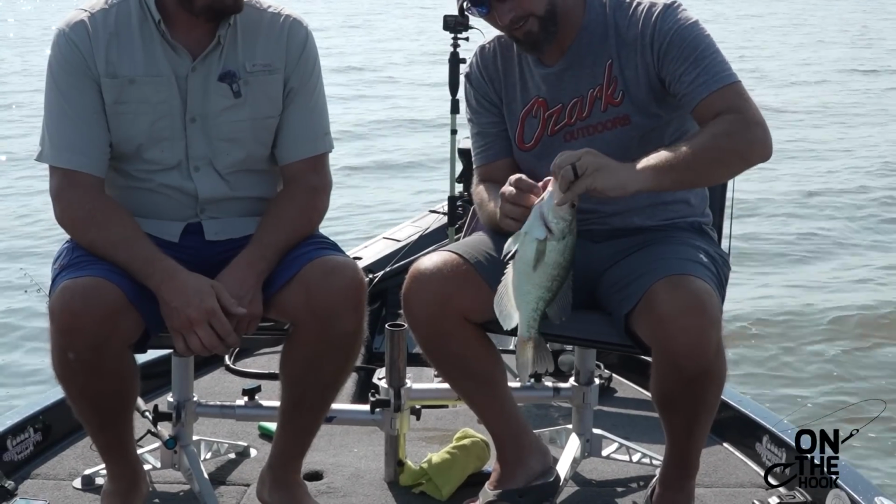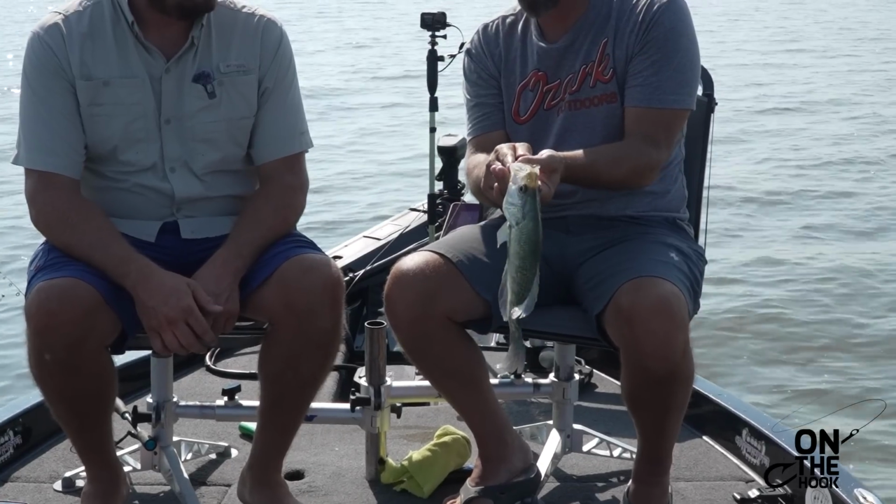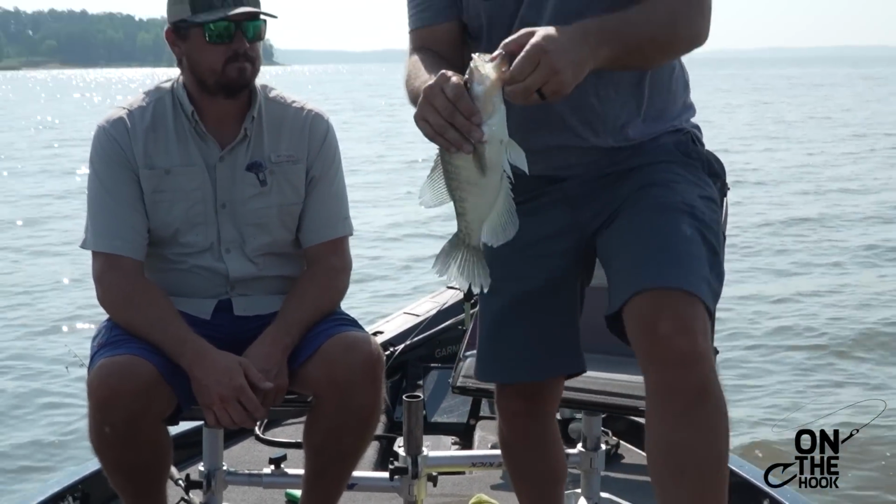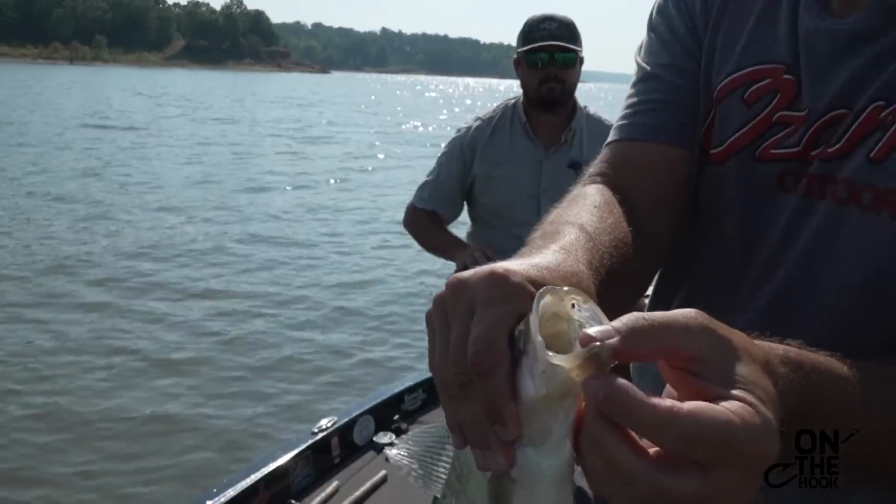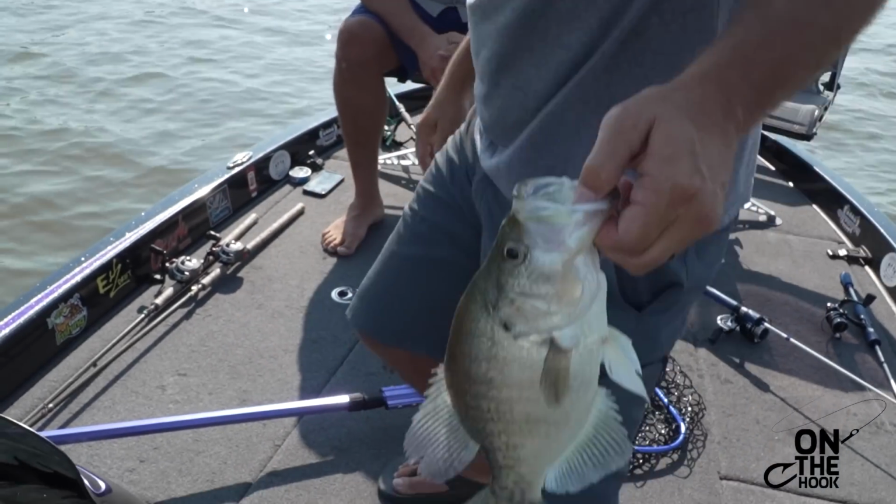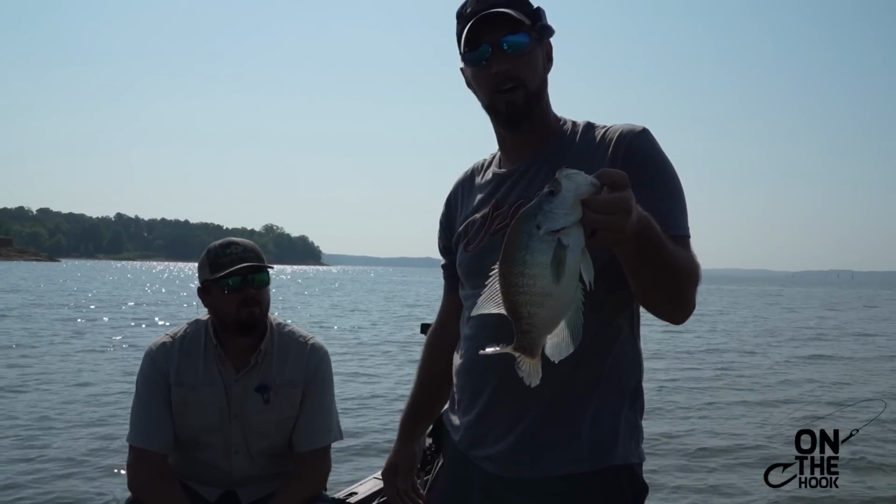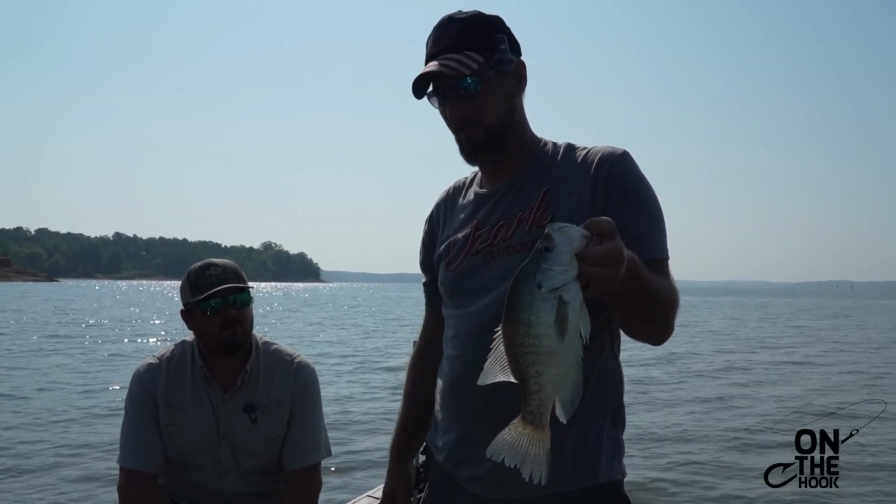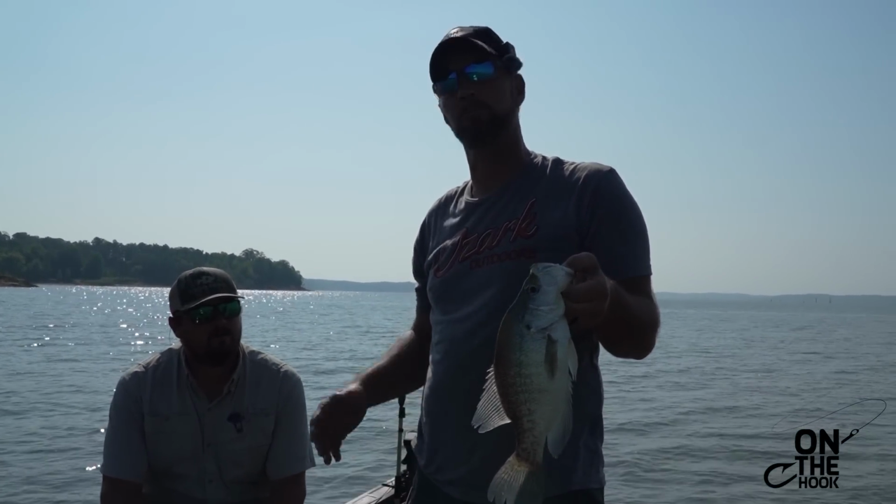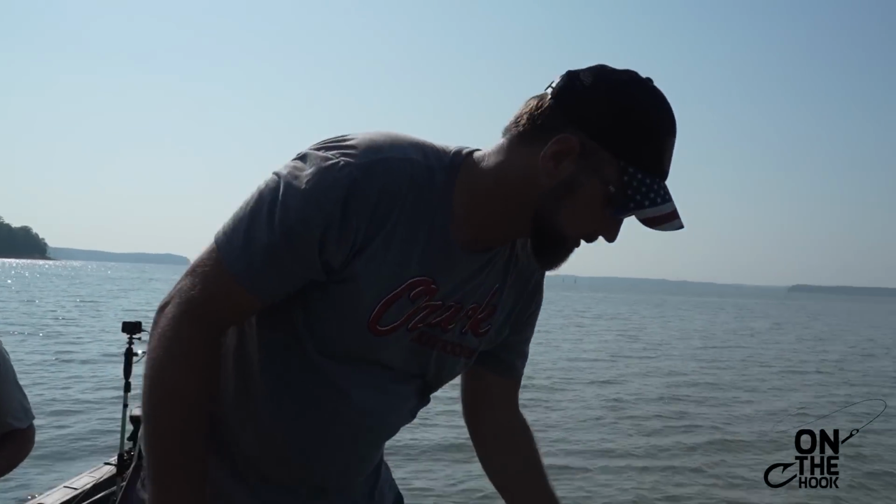That one's got a knot on its bottom jaw. I believe it's been caught and released before. See its bottom jaw all swelled up. I believe that fish right there has been caught and released before. And let me tell you something, that was round 2 because it's going back again. And when it comes out the next time, I hope it is somebody's personal best. And that's why we throw them back.